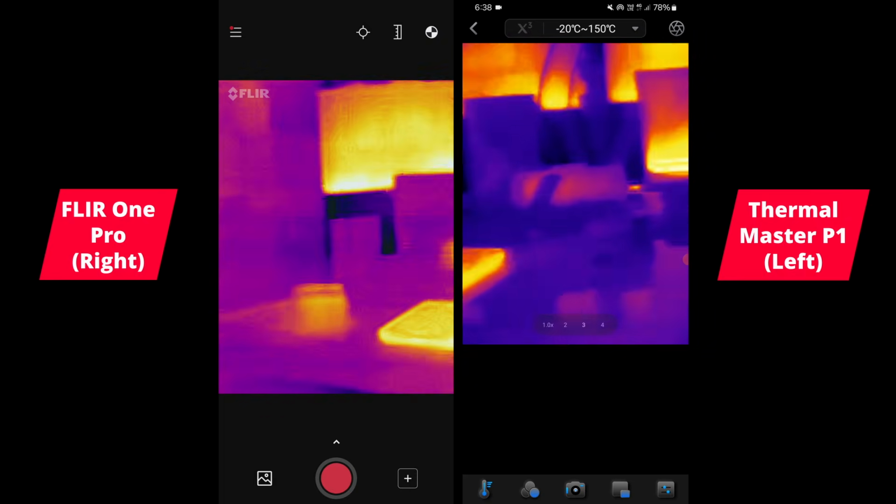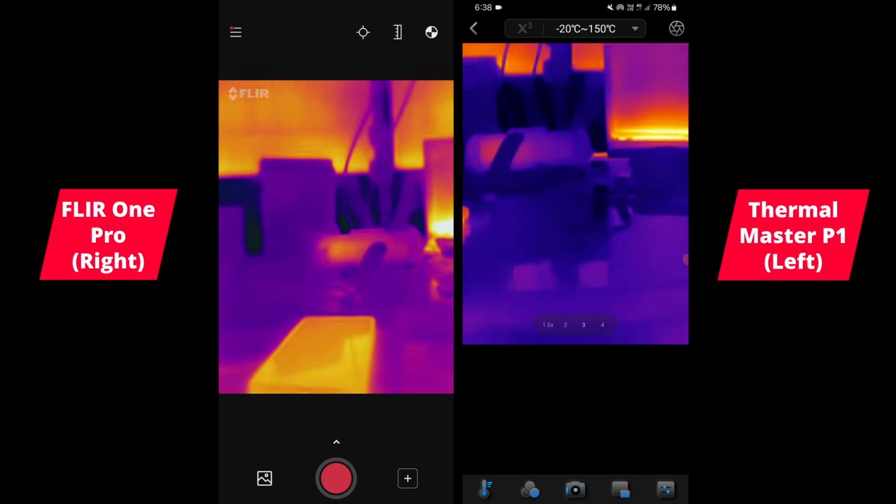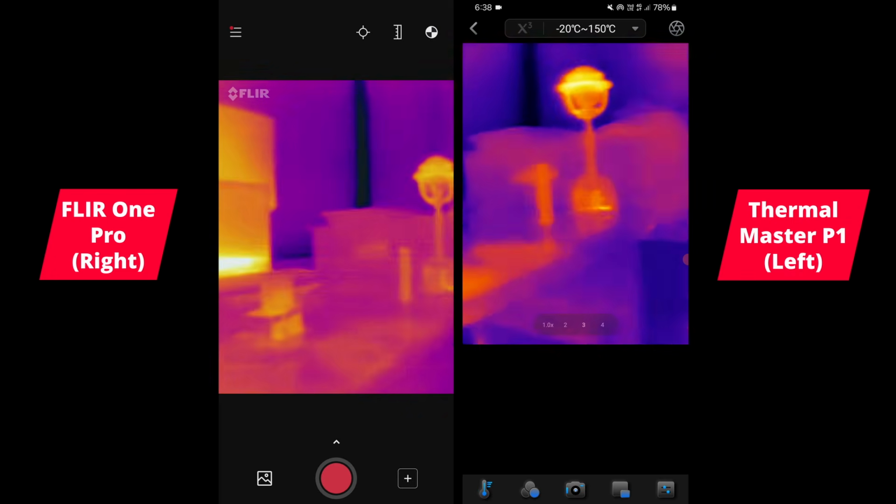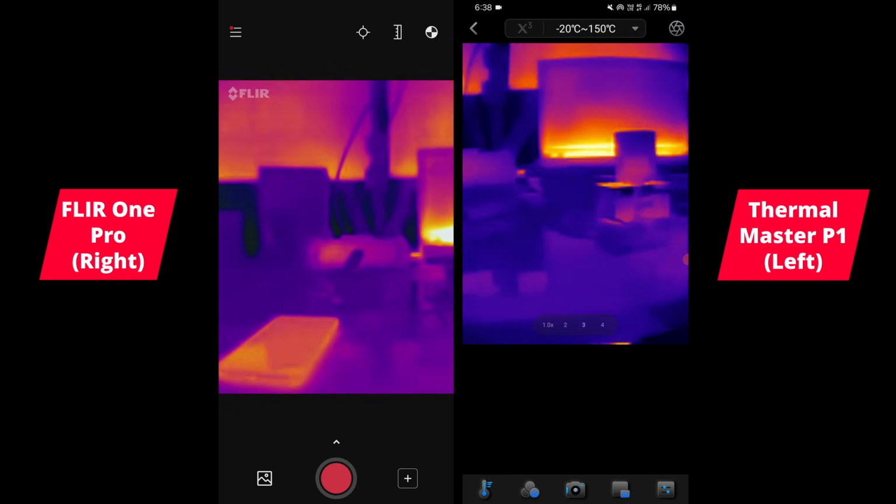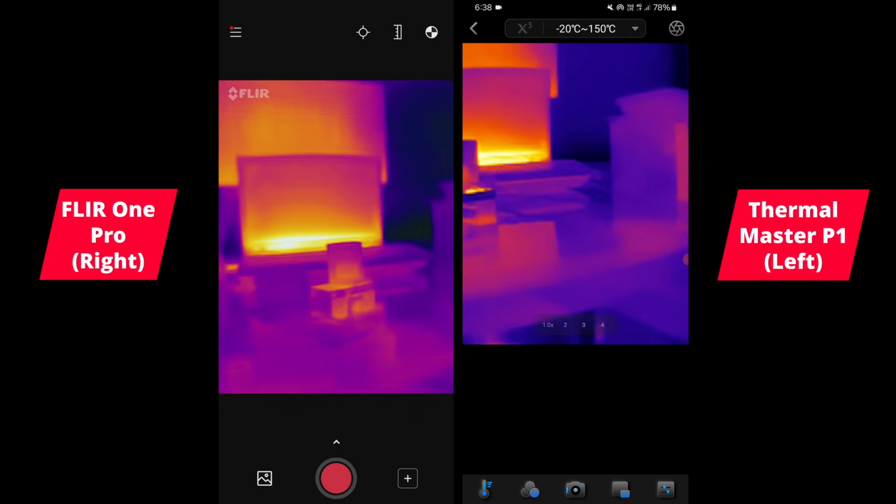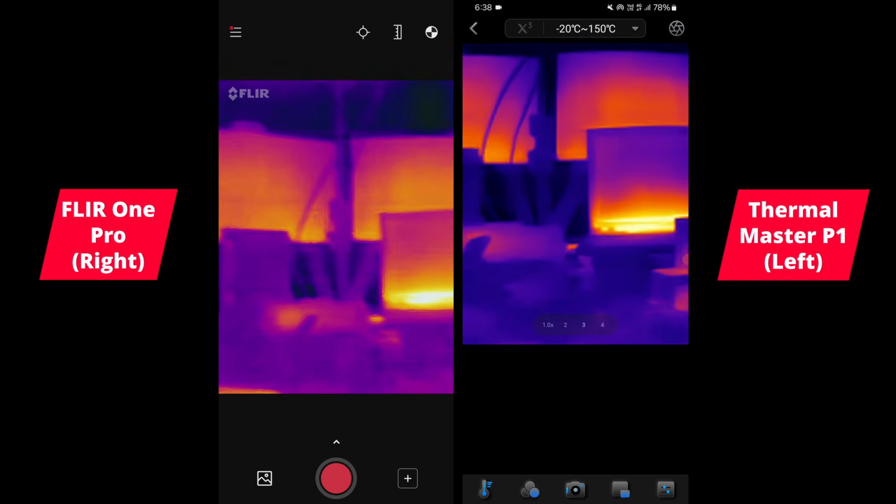Okay, maybe a little bit. Let me have a look. Slightly closer, or perhaps it's just the fact that I do have the P1 sitting a little bit further forward, maybe another 8 centimeters or so forward on my rig that I'm holding up. But for the most part, yeah, similar field of view, similar focal length, as you can see here.